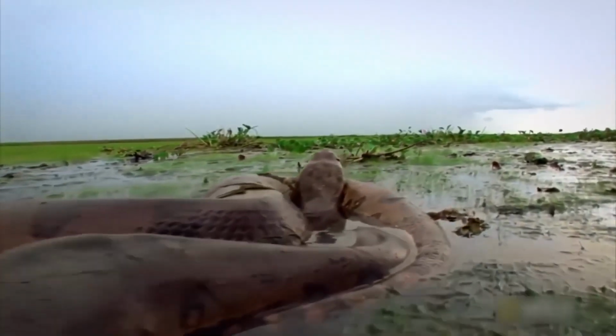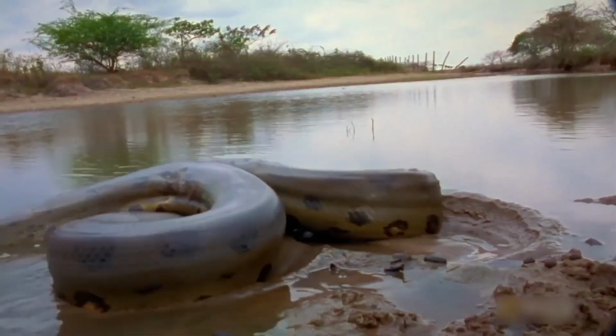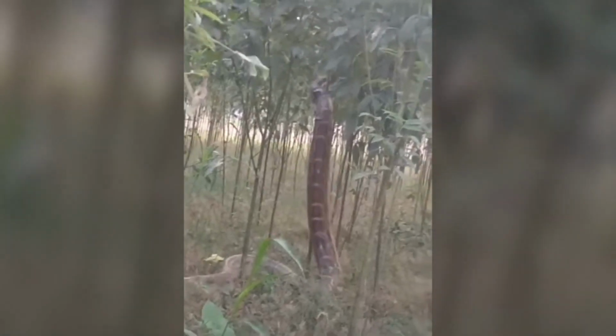Ever wondered how large anacondas are? What's the maximum limit they can go to? Well, they can easily go to 30 feet, and this anaconda right here can give you an idea of how dangerous these beings can be. The tree can't even hold its weight, and it comes down as this snake tries slithering its way up on it. Watching this, I'm really glad Titanoboas are long gone, or God knows what might have happened.